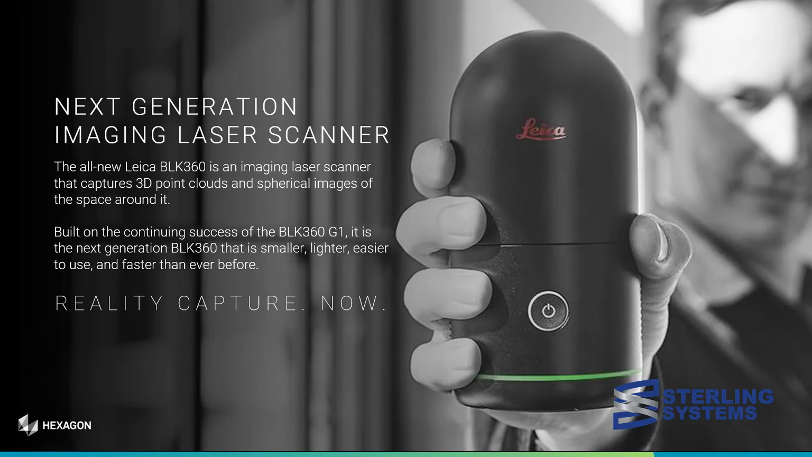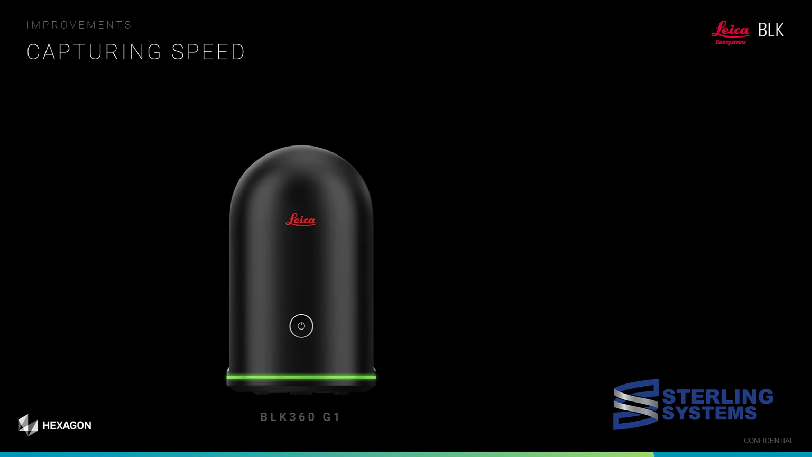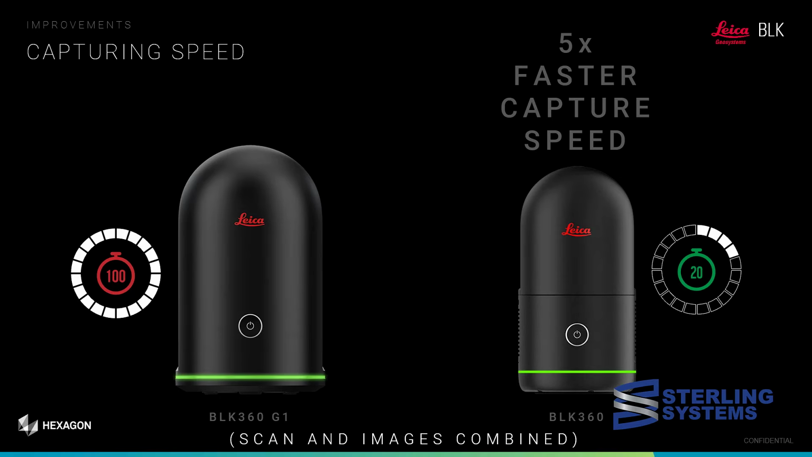When we look at the Generation 2 scanner, it's Generation 1 with all the requests that all the clients wanted, and they implemented most of them. So when we compare Generation 1 to Generation 2, the capture speed is about 5 times faster. The laser itself is 2 times faster, but the fact that we're taking photos and the scan at the same time really cut down that time.